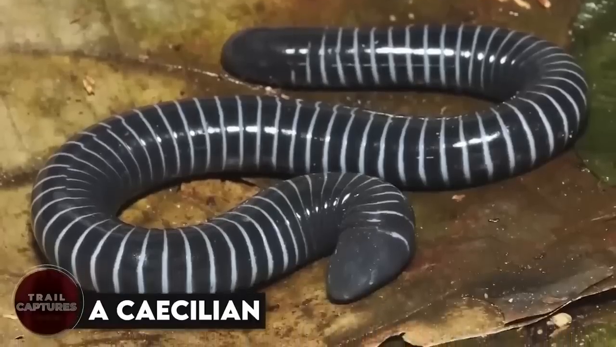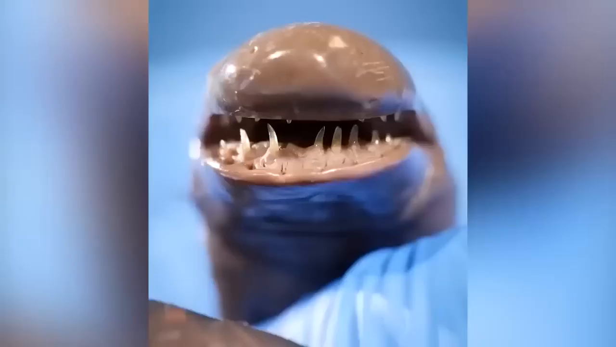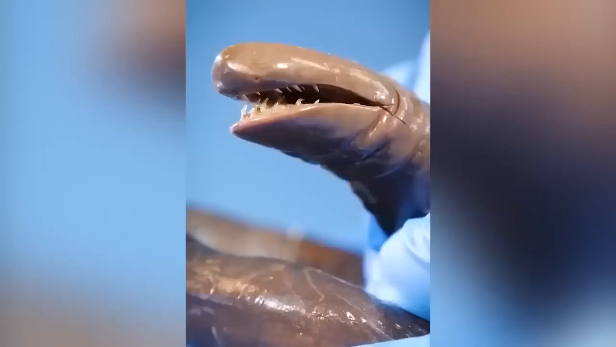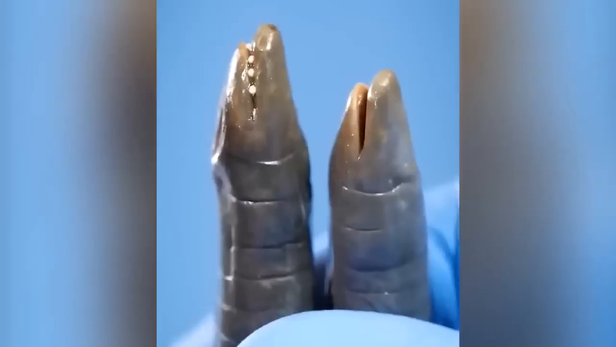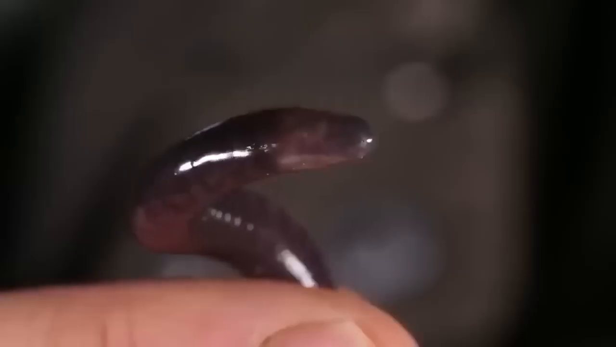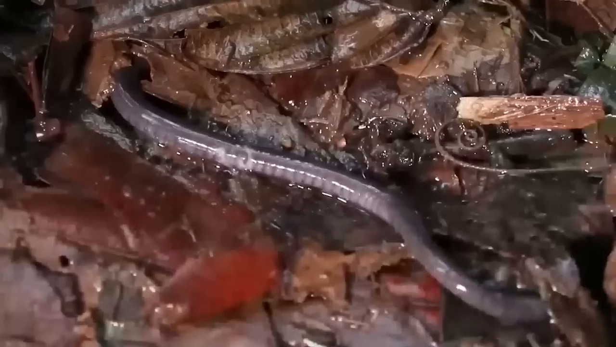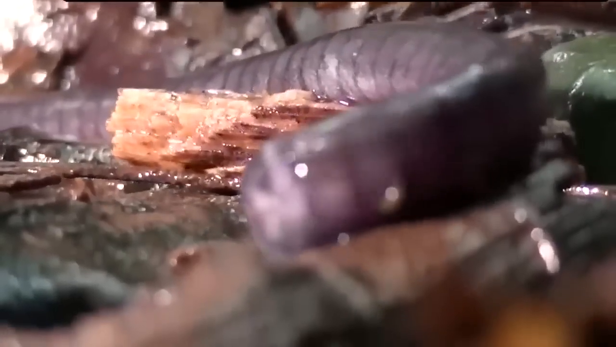A Sicilian. What you're seeing right here might look like a worm to you, but just look at its fang-type teeth and the whole head. This is not a worm, folks. It is called a Sicilian, and these are amphibians. Yup, just like frogs. They just lack arms and legs. But as they lack, nature made them the only amphibians to have fangs.